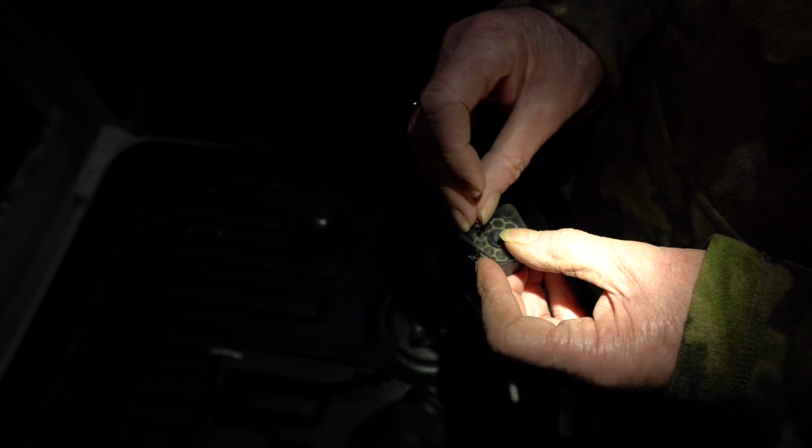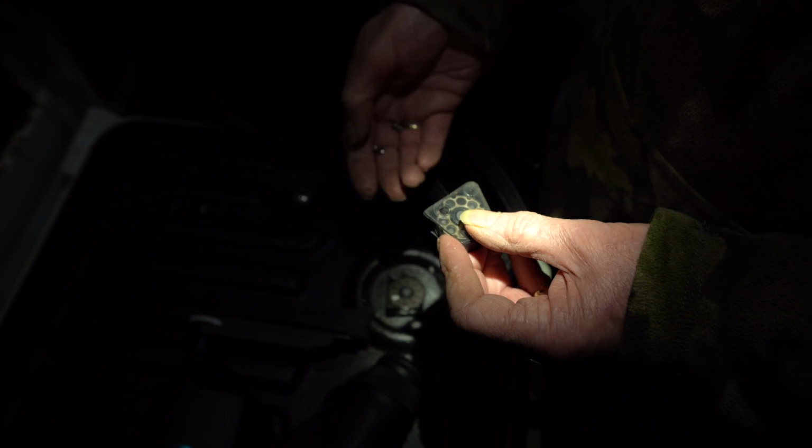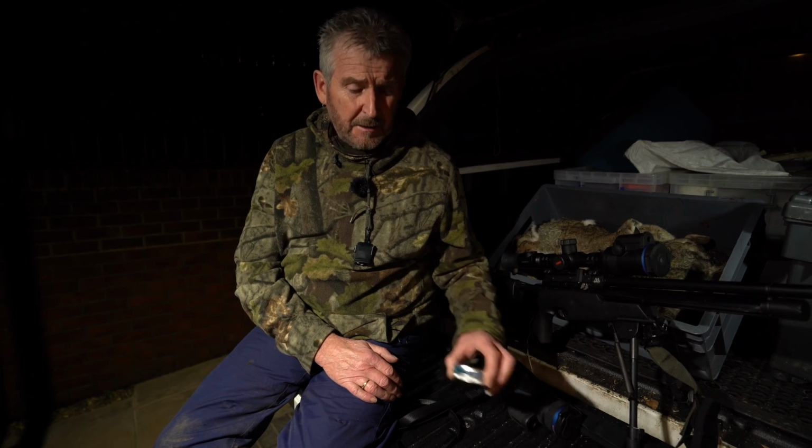Pellets, John Rothery supplying the H&N Barracudas. I found the 18s work absolutely superb in the TDR. It's FAC, so the extra bit of weight is carrying through, and these have unbelievable hitting power.